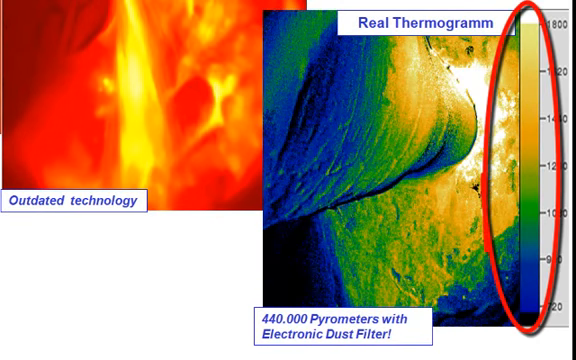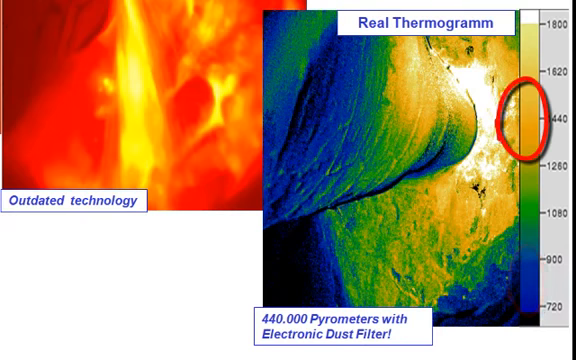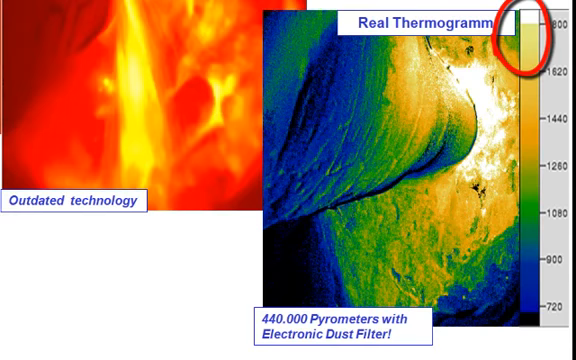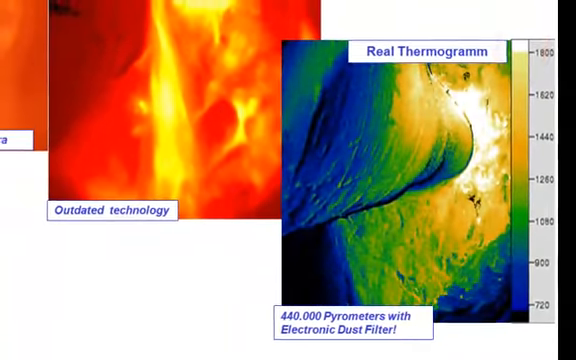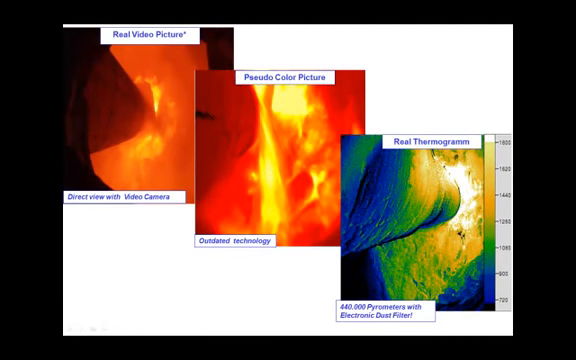Each color reflects the temperature as the scale on the right is showing. Blue colors are around 800 degrees Celsius, orange colors are around 1400 degrees Celsius, and white colors around 1800 degrees. This clear picture can be achieved through a patented electronic dust filter.